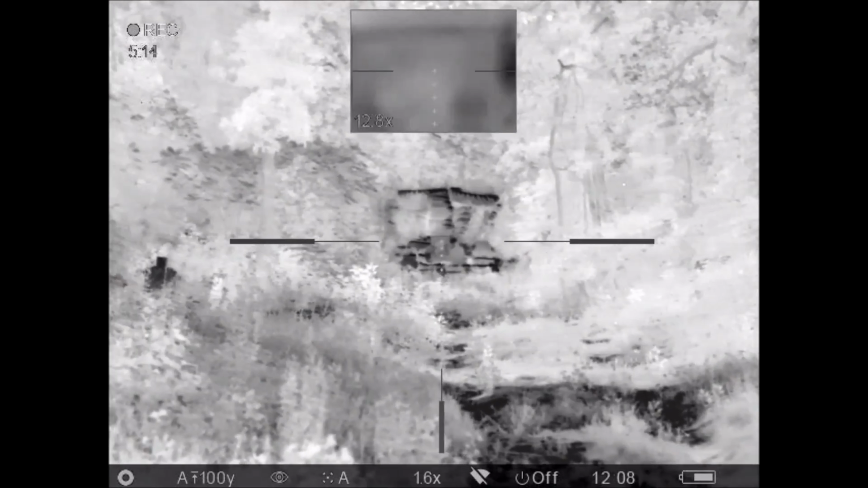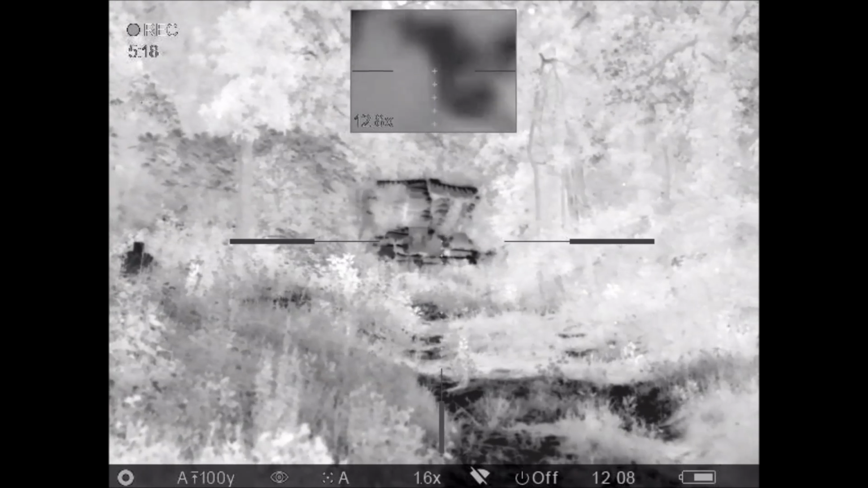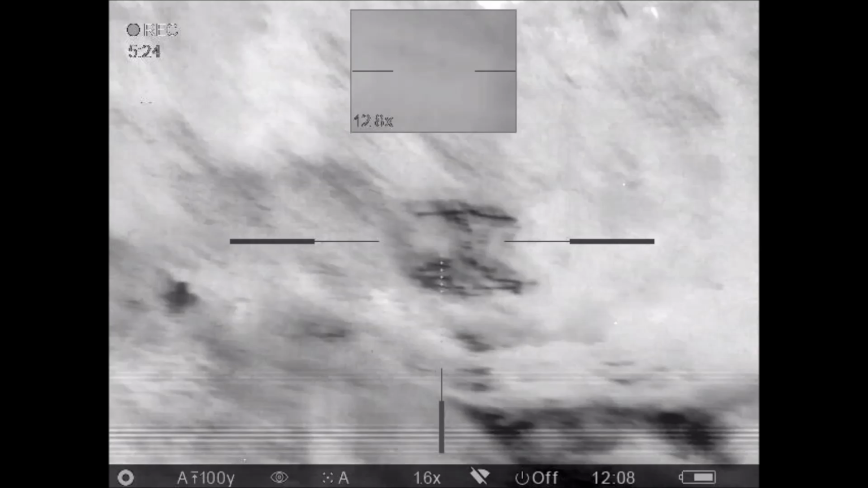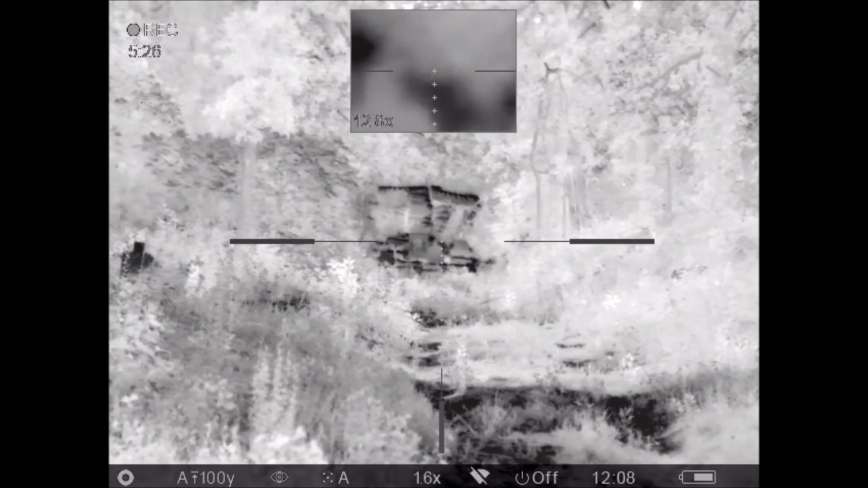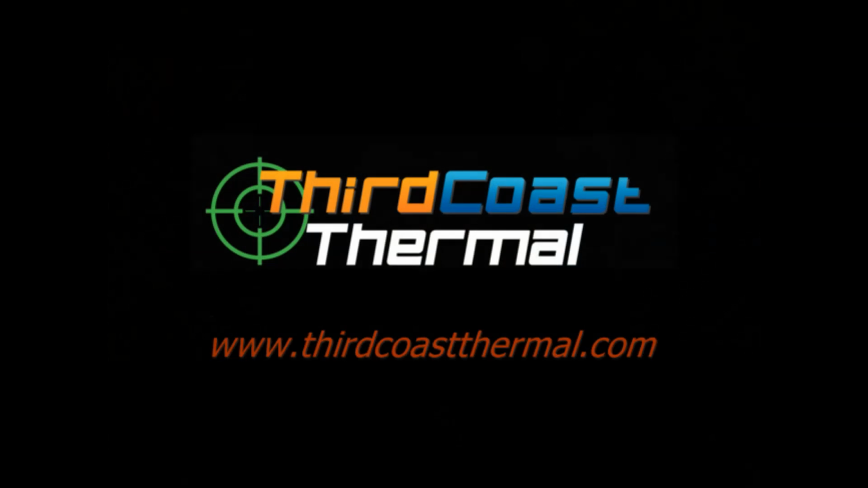So there I take the first shot, and I'm getting settled back down again on the sandbags to take the second shot. And here I'm just looking at the picture-in-picture to get these results. And that is how easy it is to zero with the Pulsar Trail XP50 thermal sight.